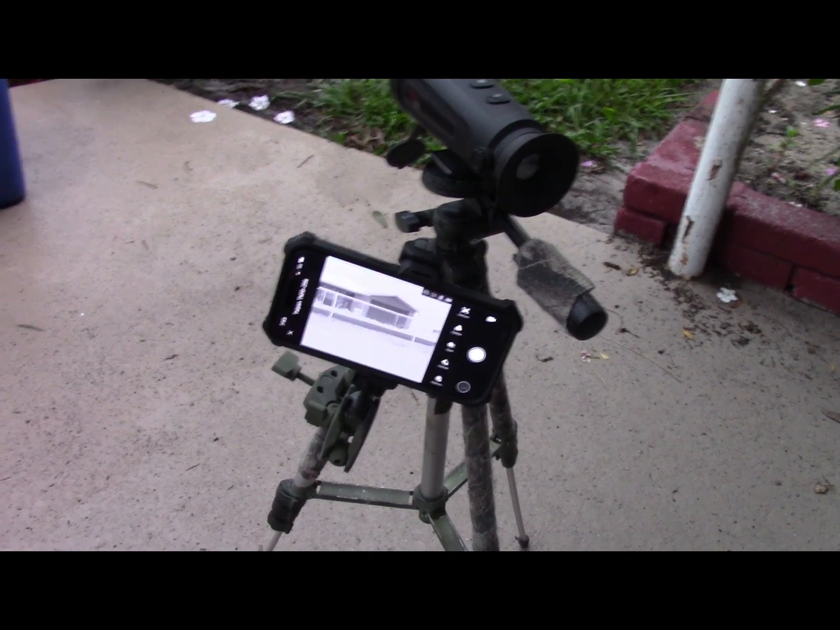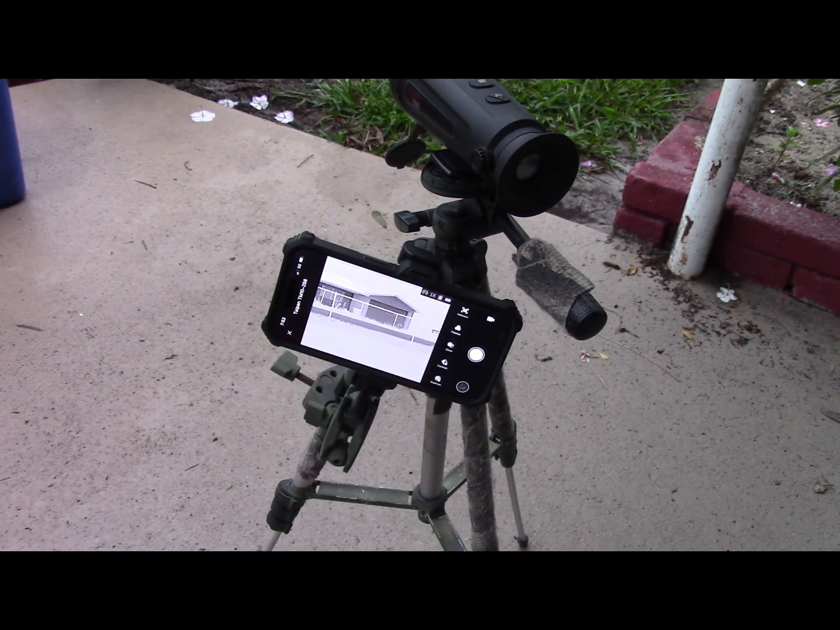I really like using it on the tripod too. I can set it down and let it film. And then it's real steady and it picks up really great detail.